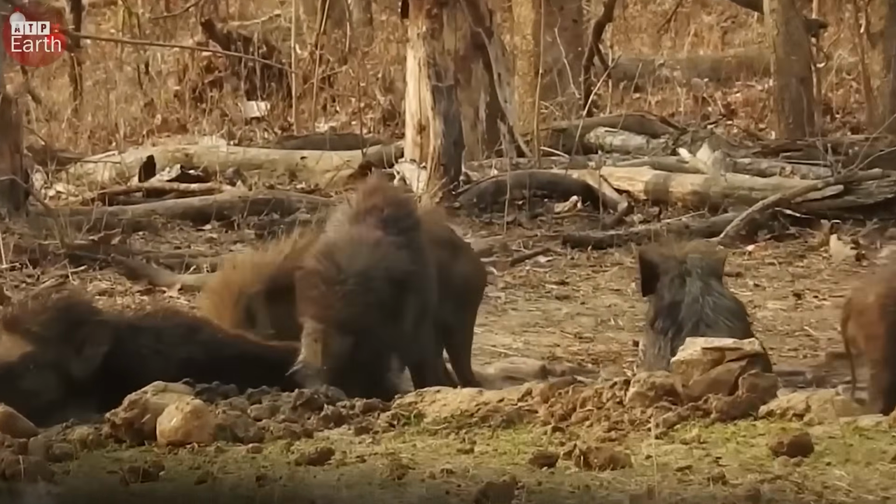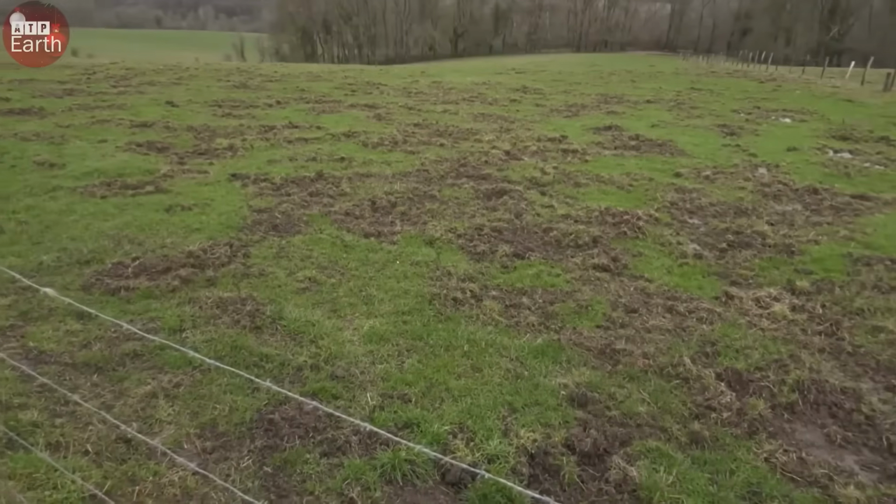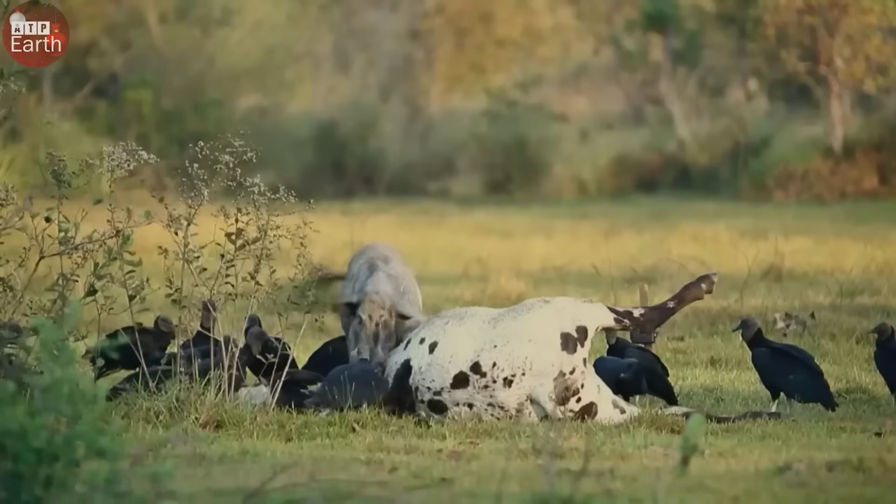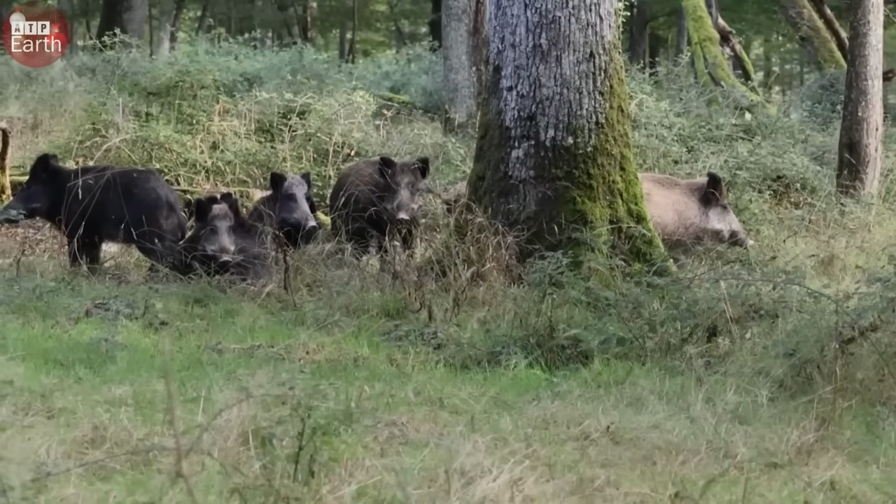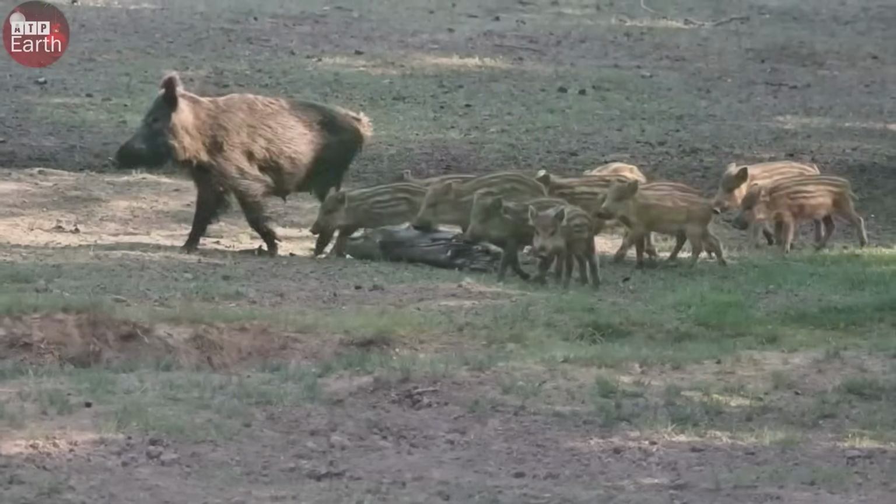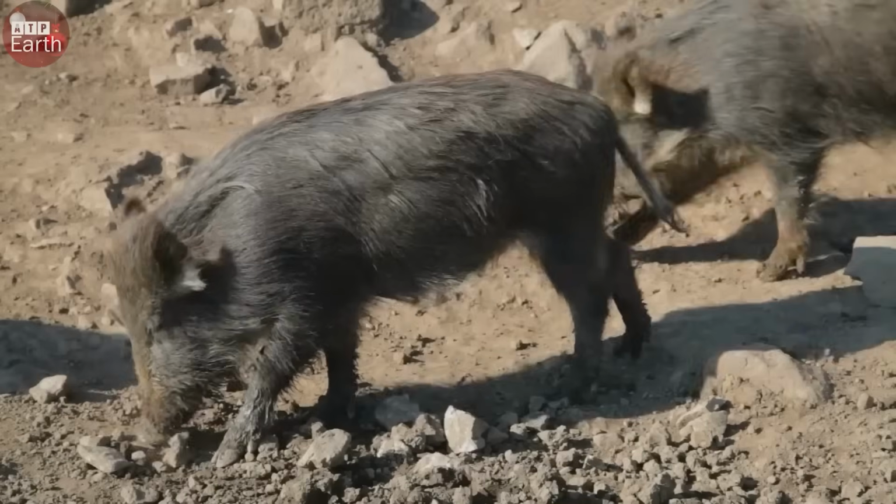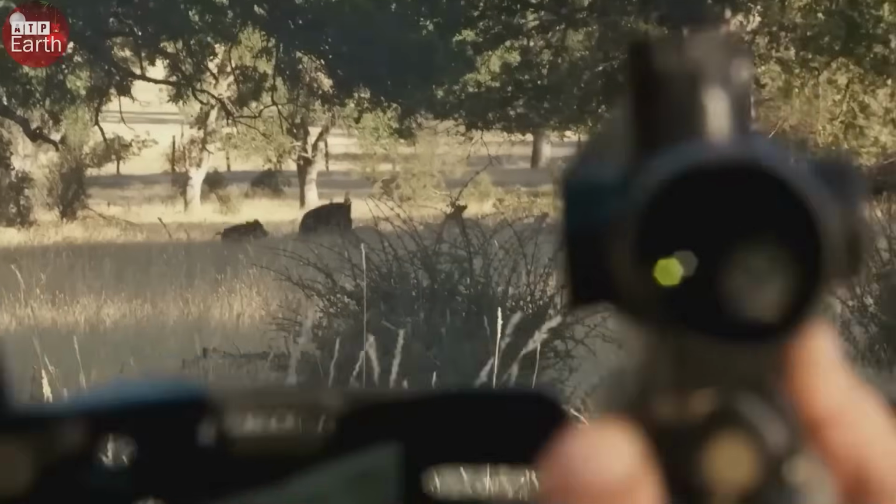Locals are no strangers to growls in the brush, cornfields torn apart like a storm had just passed through, or calves lying motionless after a quiet night. These animals breed rapidly, wreak havoc, and face virtually no natural predators. That's why hunting them isn't just a pastime, it's a vital part of protecting rural life.